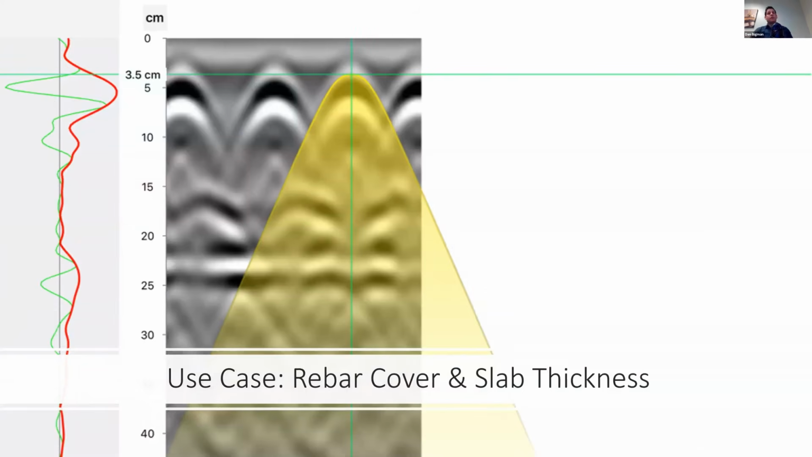Okay, another example of using GPR to evaluate concrete is going to be doing cover analysis and slab thickness analysis. And so in order to evaluate rebar cover, there's a number of reasons why cover is an important metric.